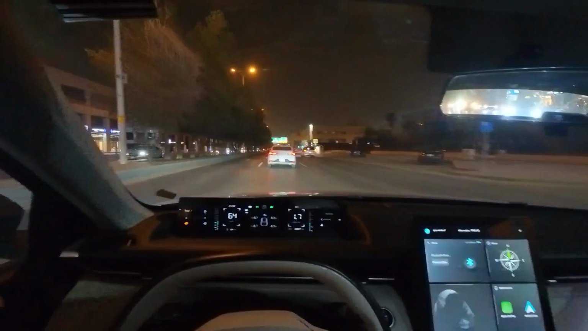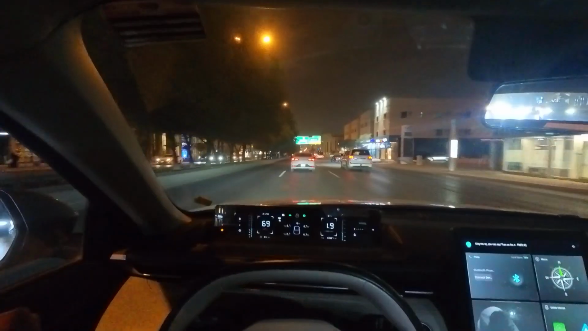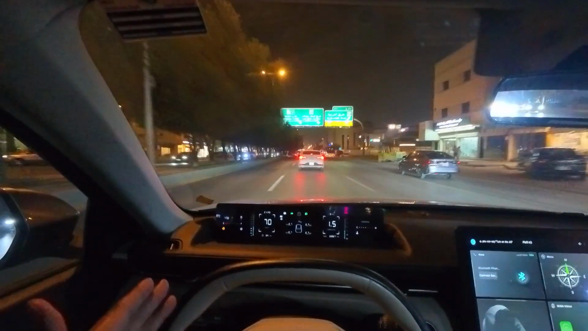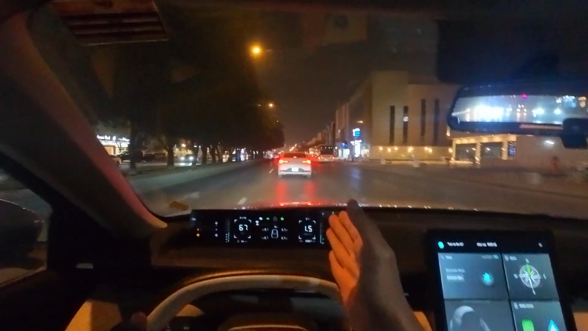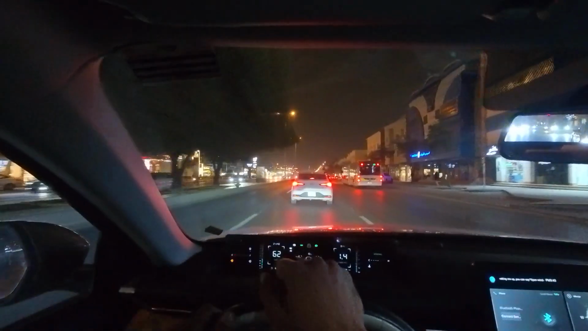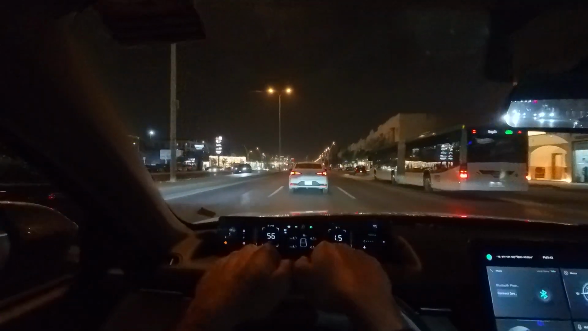I have seen one accident. It was on this intersection of the Prince Turki Road and the Makkah Road. A guy was going straight and the other one from this lane wanted to turn left, and at the last moment he turned left, even though it shouldn't have been like that.